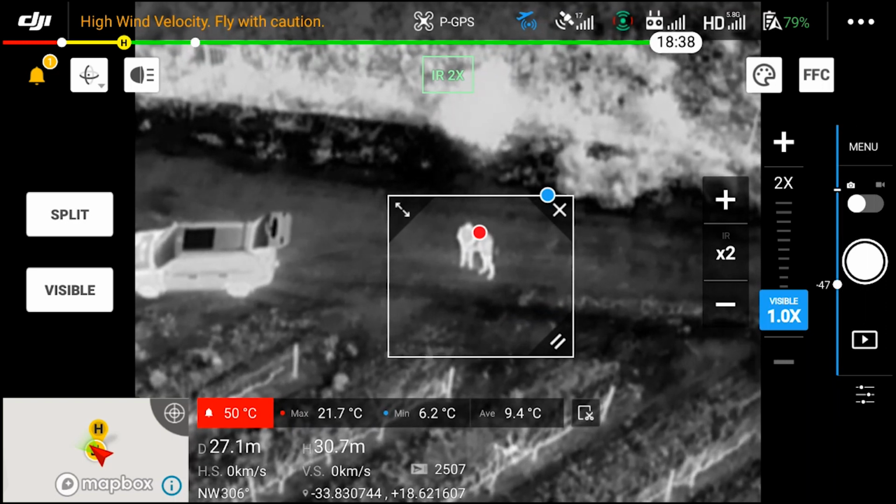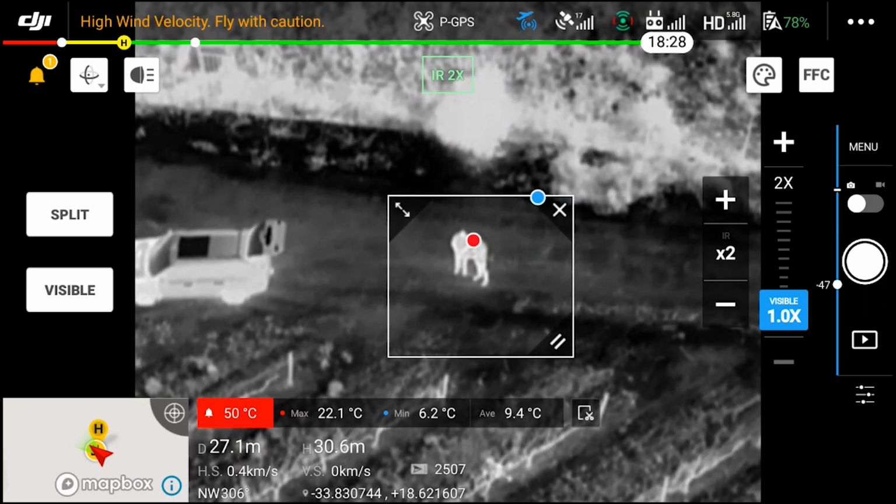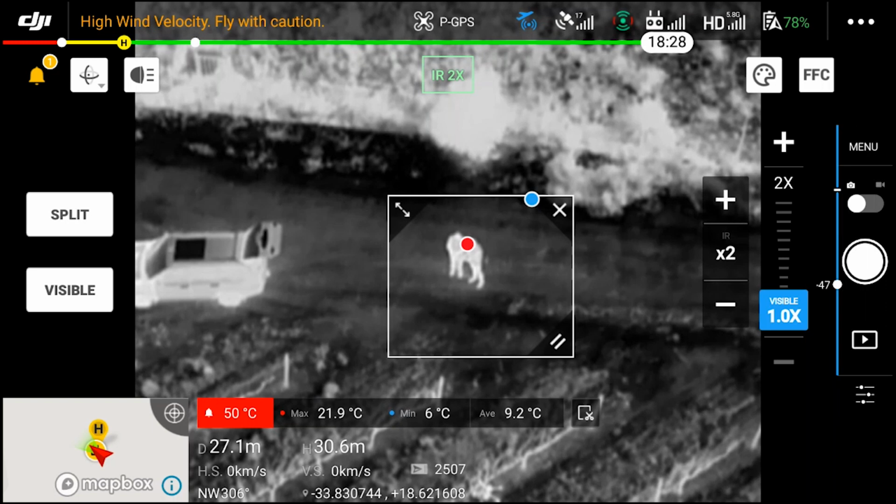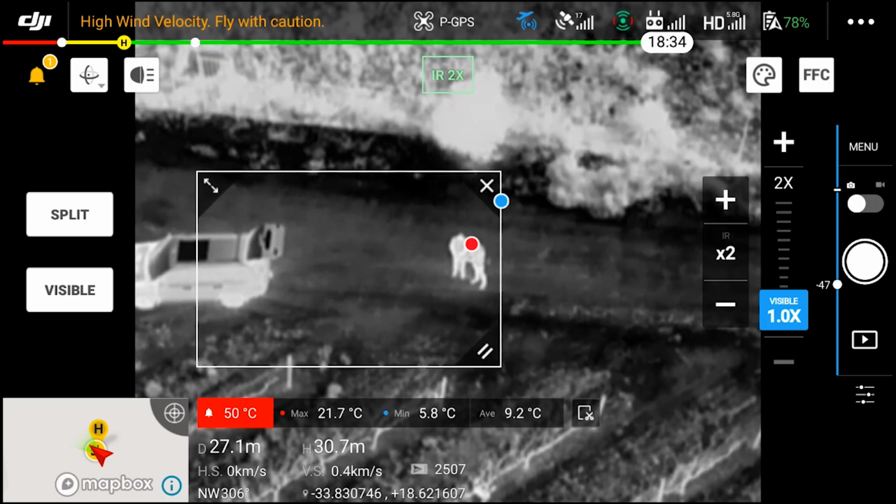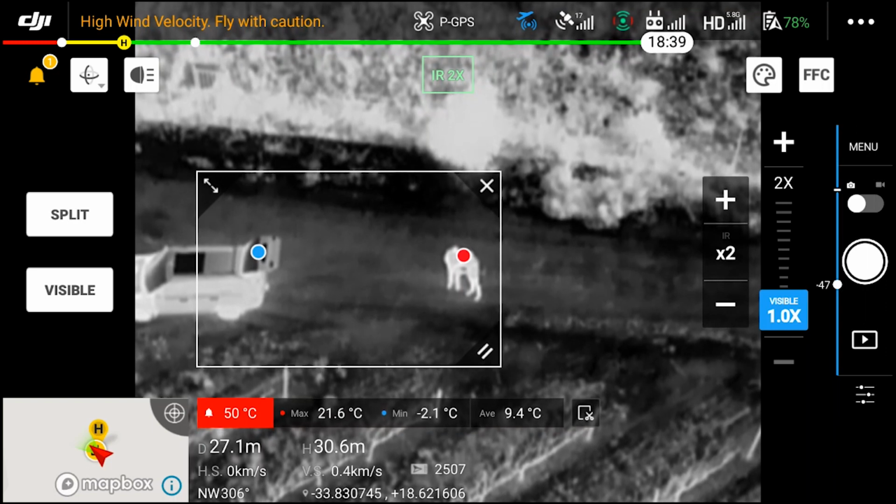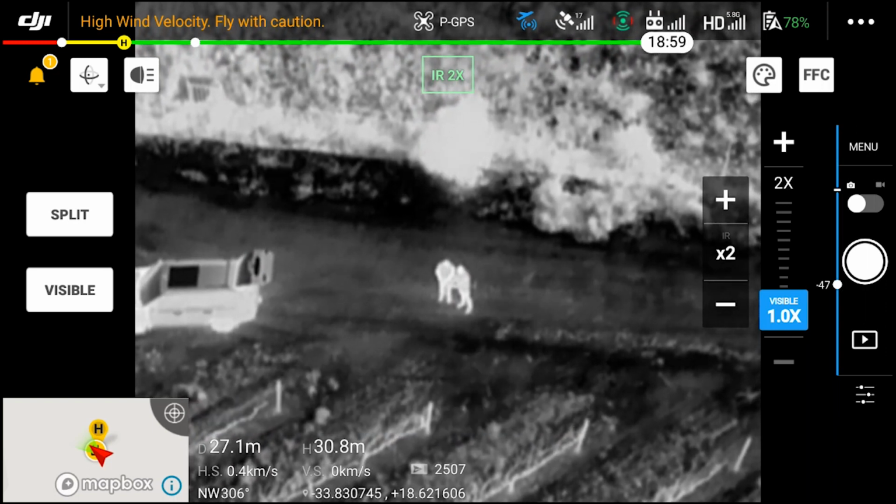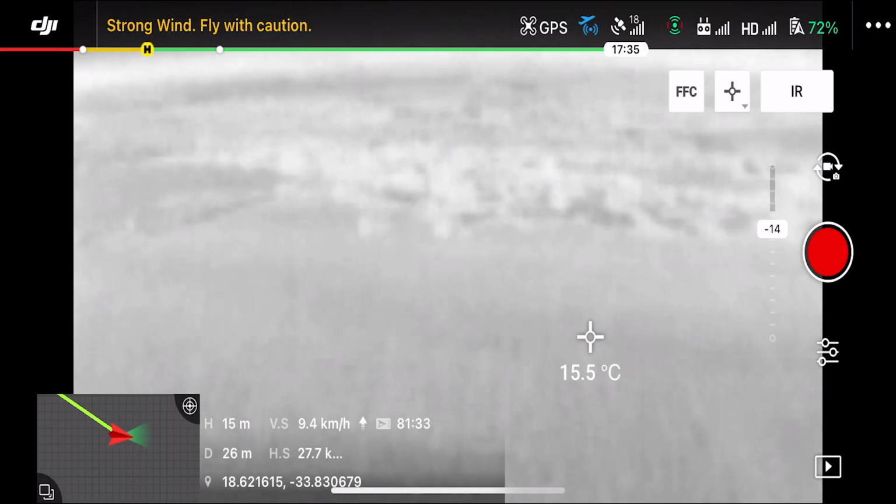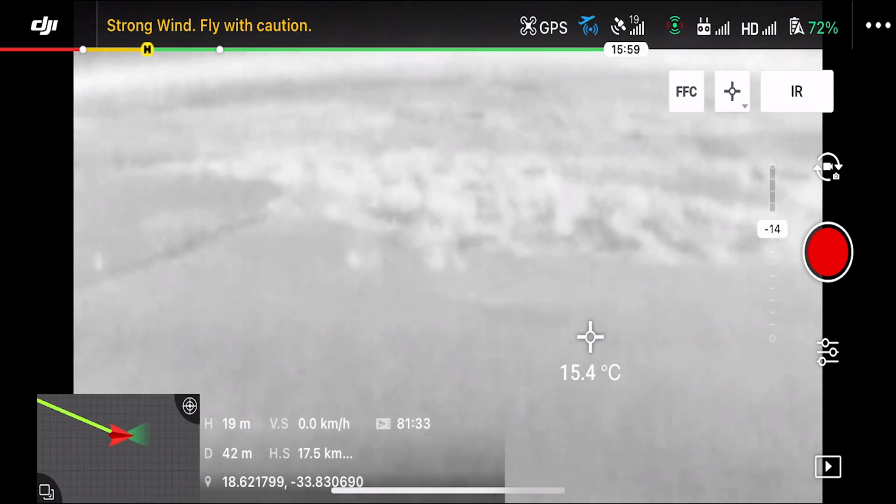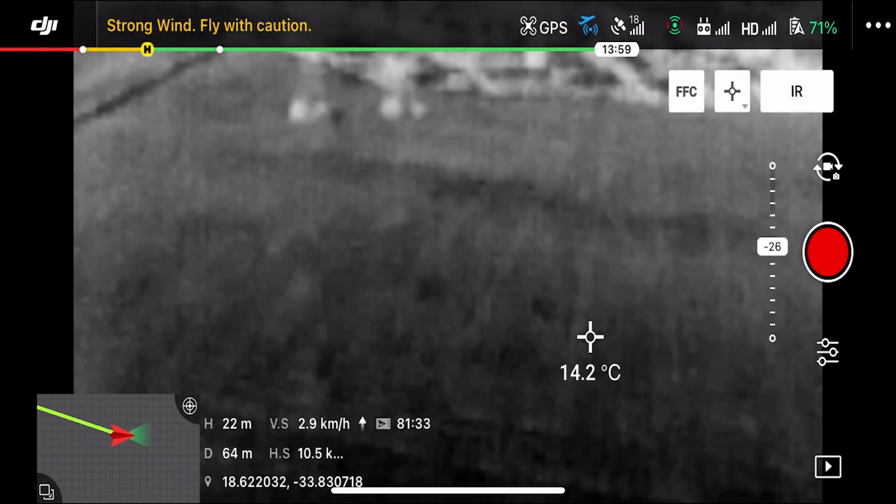Also, with the Dual, you would have to go select the new temperature selection box from the drop-down option. With the Advanced, you can simply just drag on the screen and you've got your temperature box essentially, where it can show you the hottest and the coldest temperature in a range in front of you. Very useful functionality. But let's quickly jump over to flying the Mavic Enterprise Dual at an altitude of 22 meters.